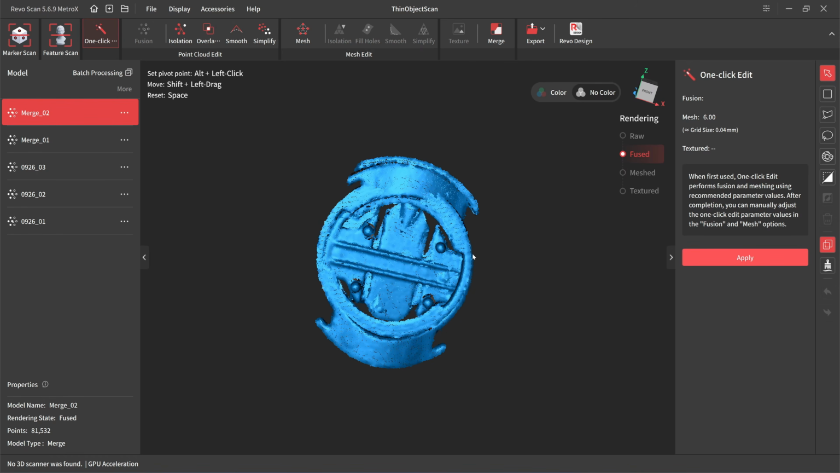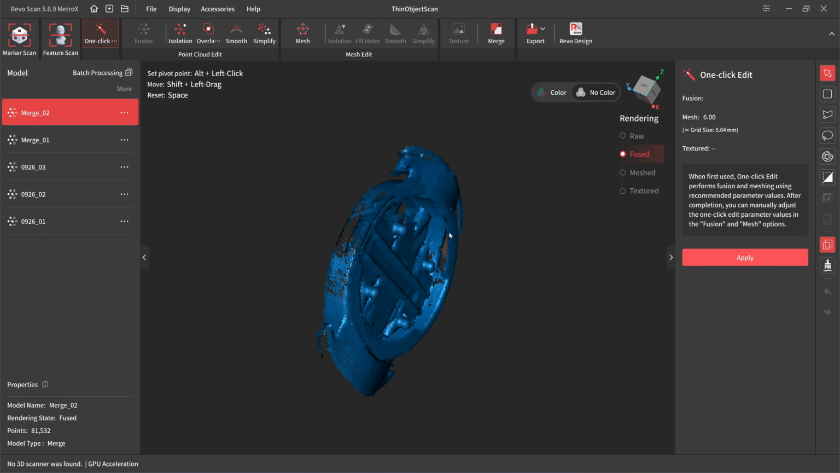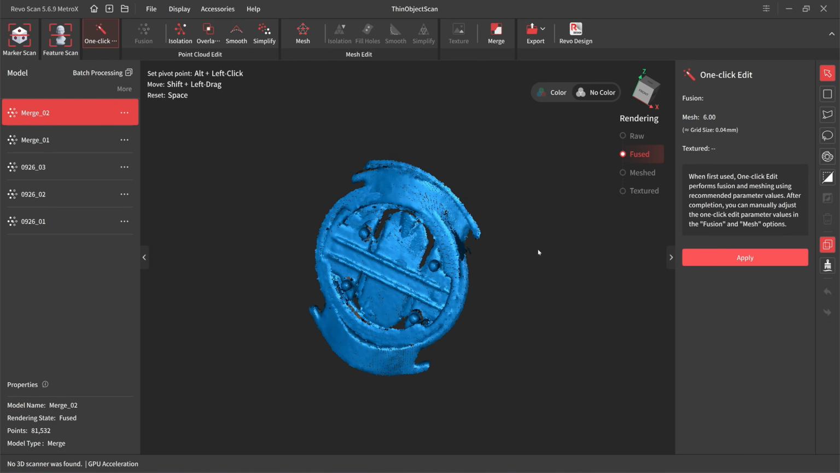This is wrong. The Metro X and the RevoScan 5.6.9 have no capability to 3D scan a black object like this, and it cannot capture the sidewalls. And even though it can capture, it cannot use the bridge scan to merge these 3 scans together.